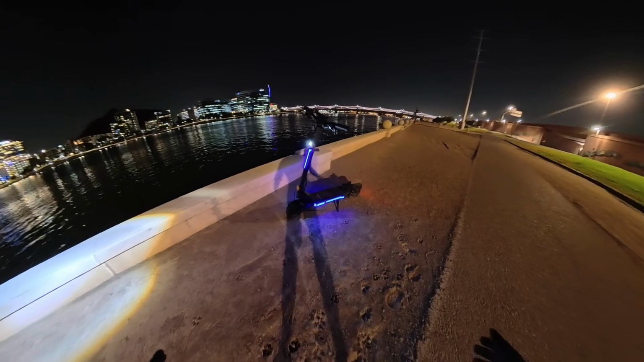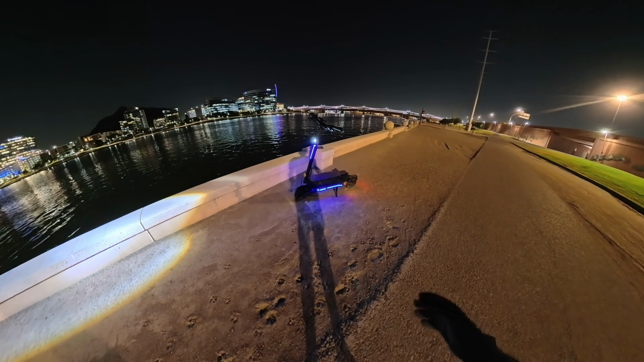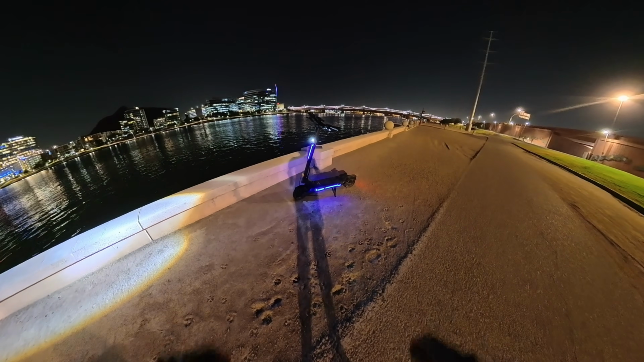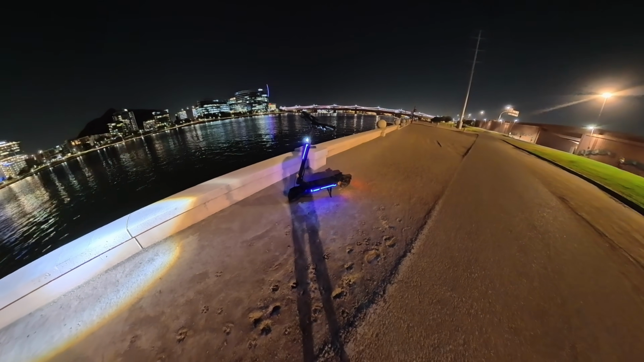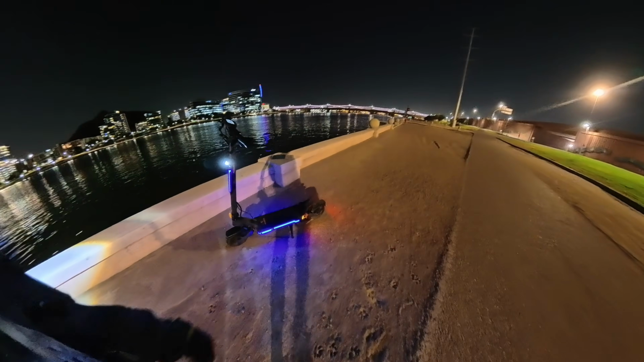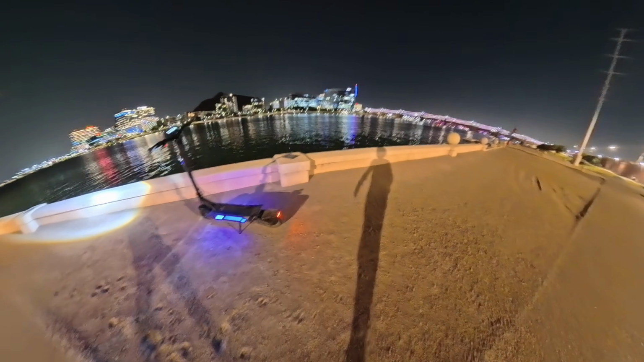But anyways, overall, really like the lighting on this scooter. I always say it's not just a matter of you being able to see what's ahead of you when riding around at night, but it's equally important for other people to see you as well. That way you don't run into any kind of accidents because somebody didn't see you. But anyways, that's the quick view of the DT2 Pro.